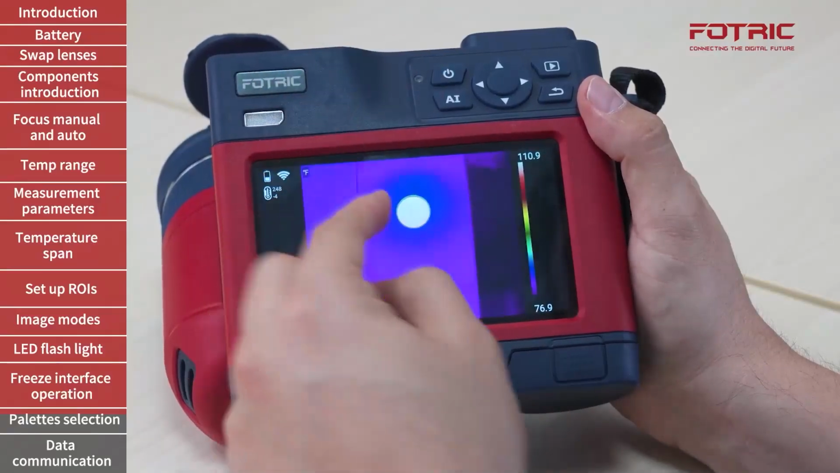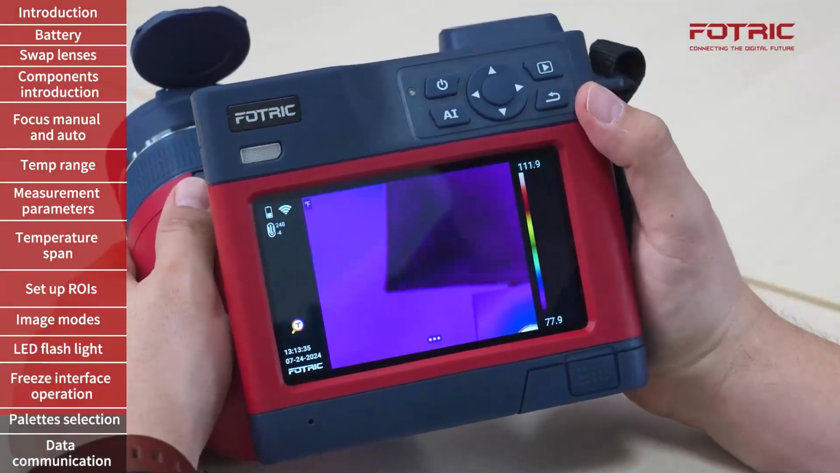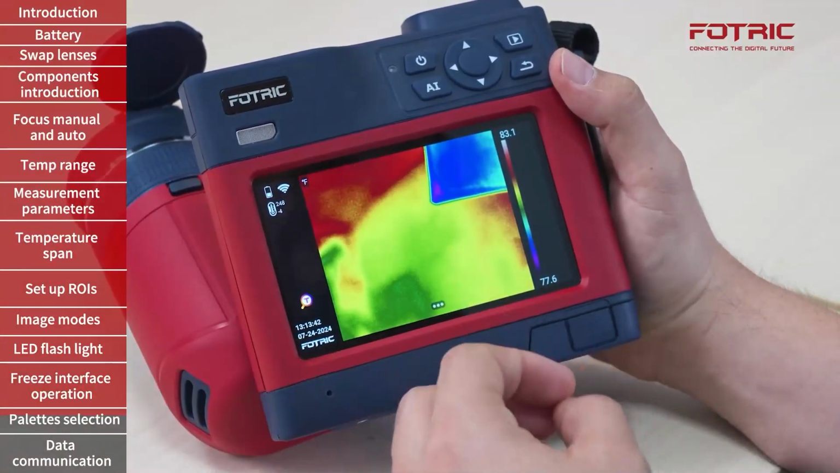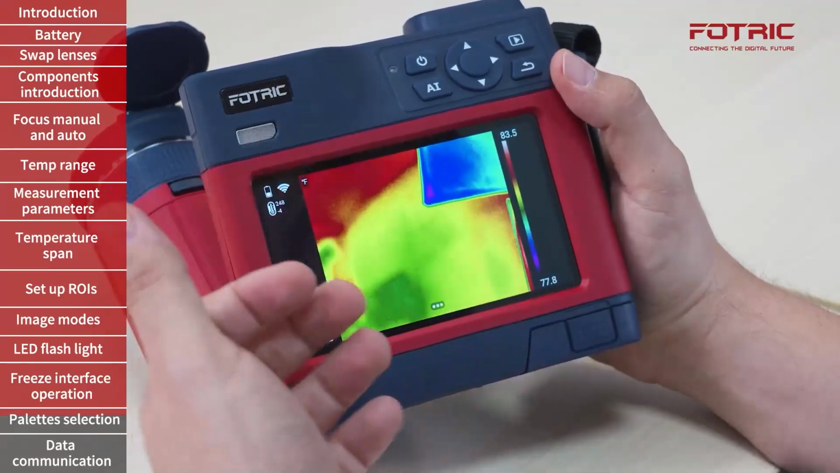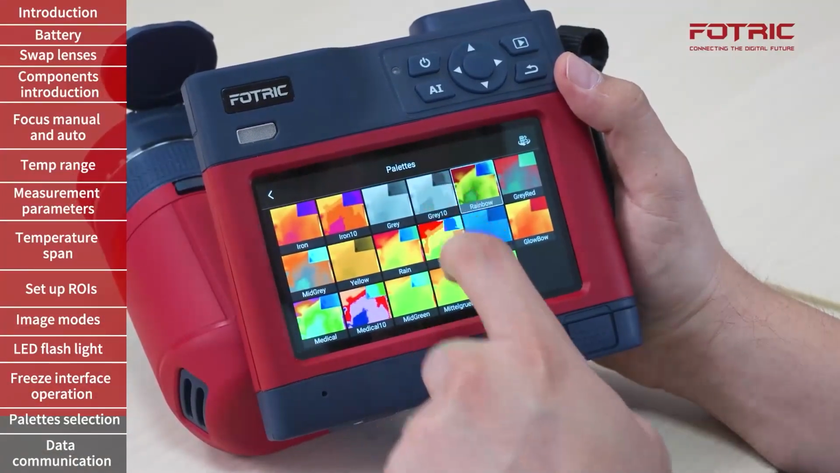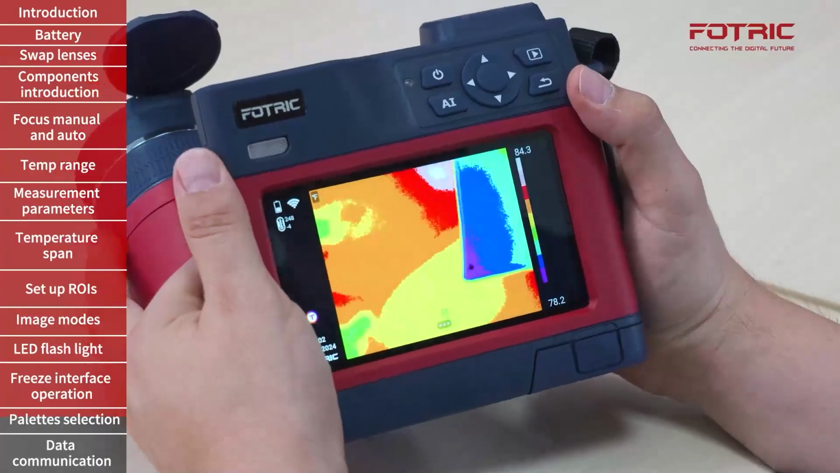In this case, it's not very useful because I have a very focalized temperature area. But if I were to move around, I will gain additional colors that will show me small temperature differences. This palette is particularly useful for building applications to understand temperature distribution as a representation of moisture intrusion or missing insulation. Palettes like the ones called Gray 10 or Rain 10 will offer additional contrast as a way to start an inspection.